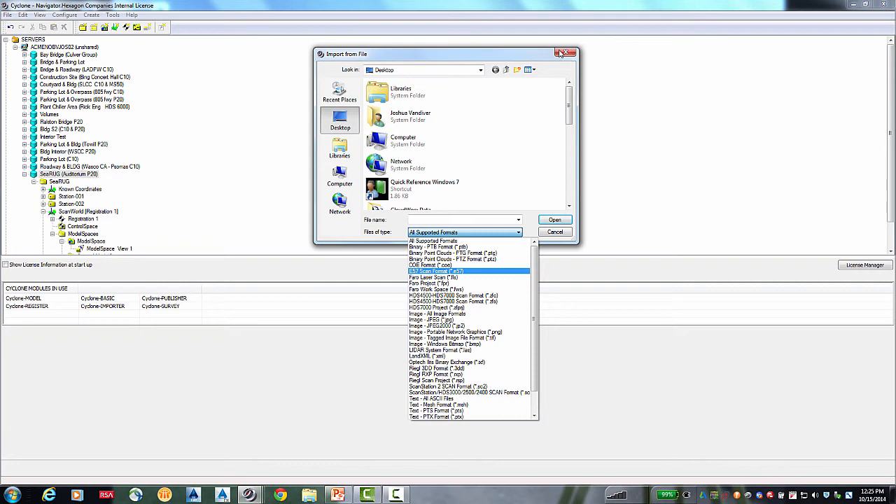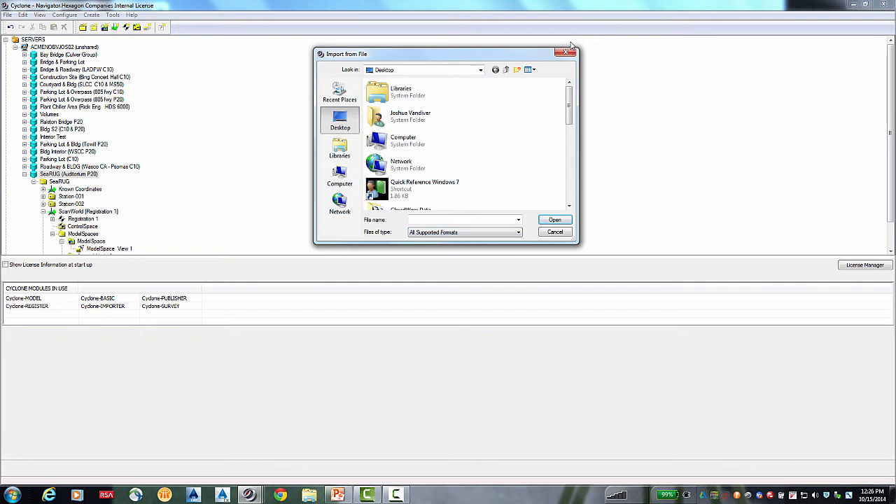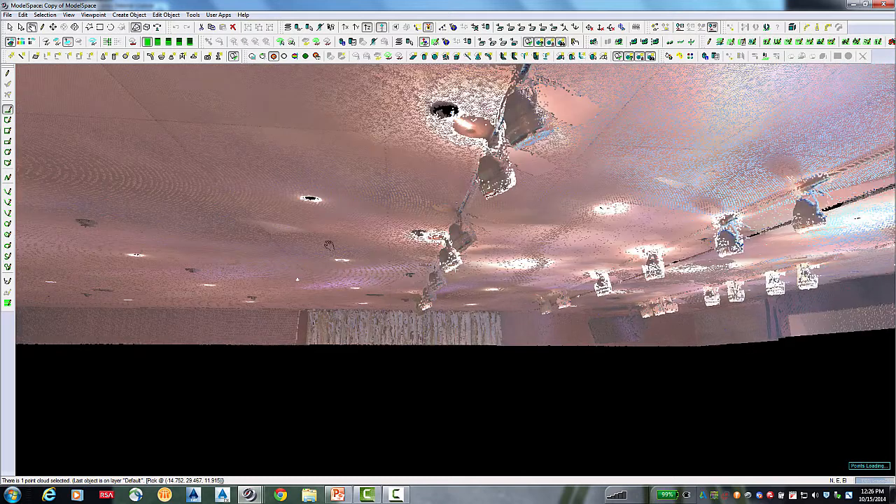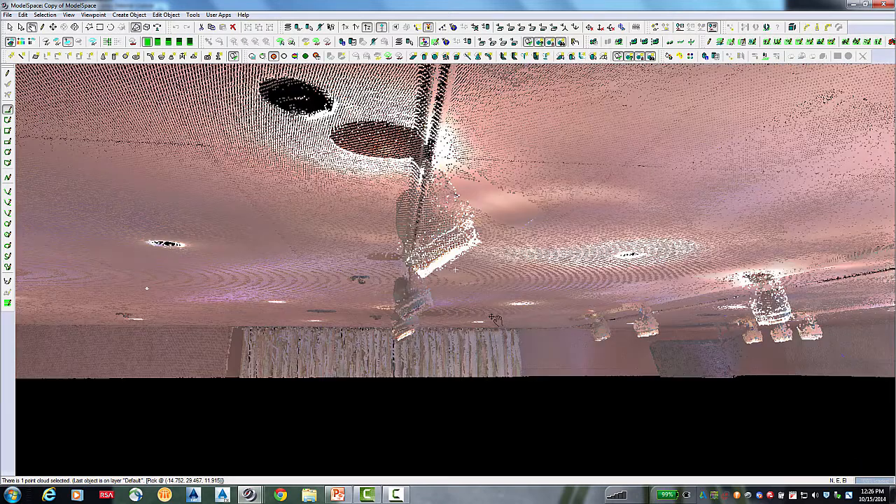Any other questions? Go ahead. Is there dimensioning available on your program? Is dimensioning available and how accurate is it? Yes, absolutely. It's as accurate as the point clouds. The raw point cloud information with our scanners is accurate to within plus or minus 3 millimeters.